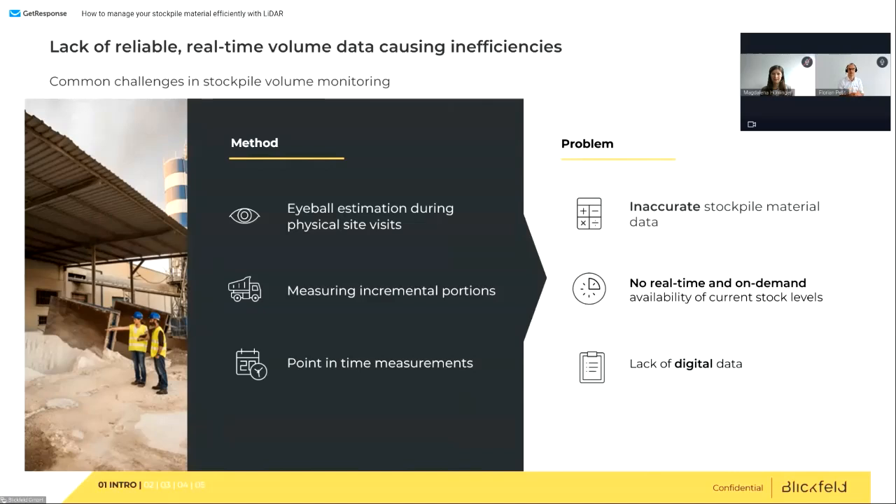What are the problems with this? Why is it a problem that you're using such a method? Actually, one of the most important ones is that it's highly inaccurate. I know nobody admits it, and I don't want to step on anybody's toes here, but estimates by humans are only about 20% accurate. The thing is, we can see color very well, but for humans it's very hard to have a quantifiable number, especially of a volume. 20% accuracy is what you also get from these incremental portion measurements.